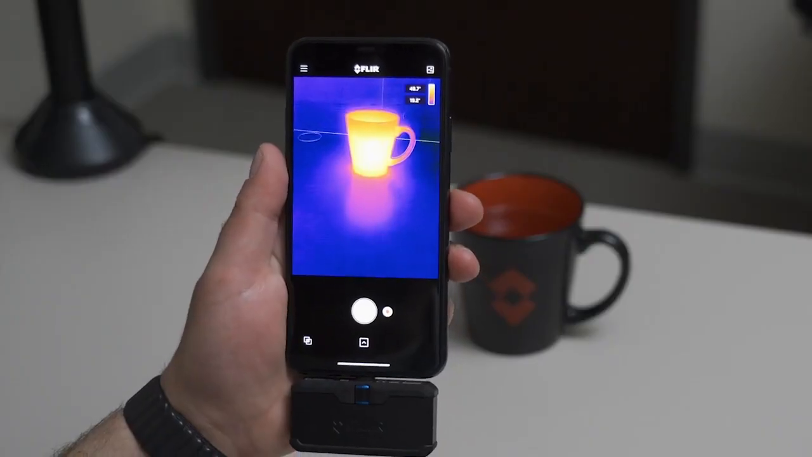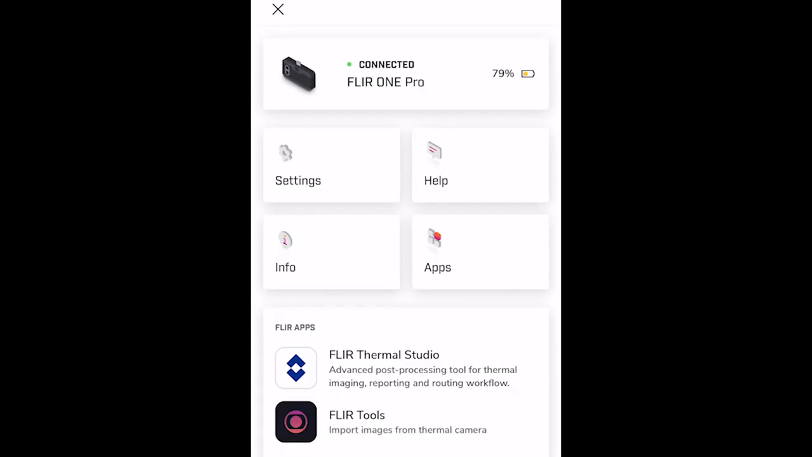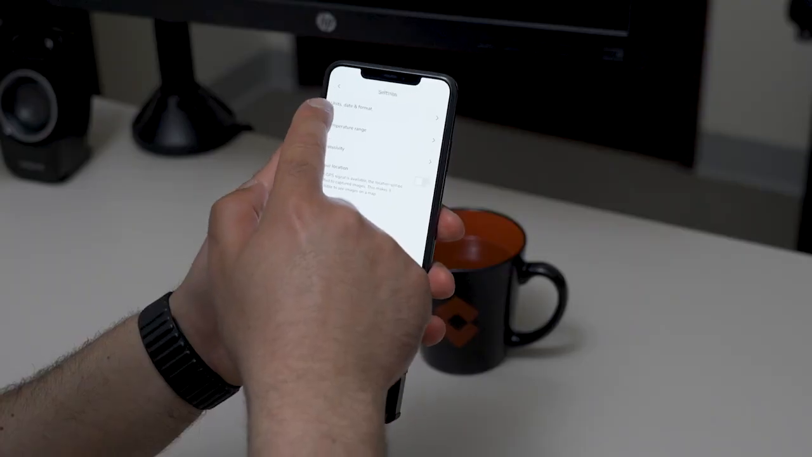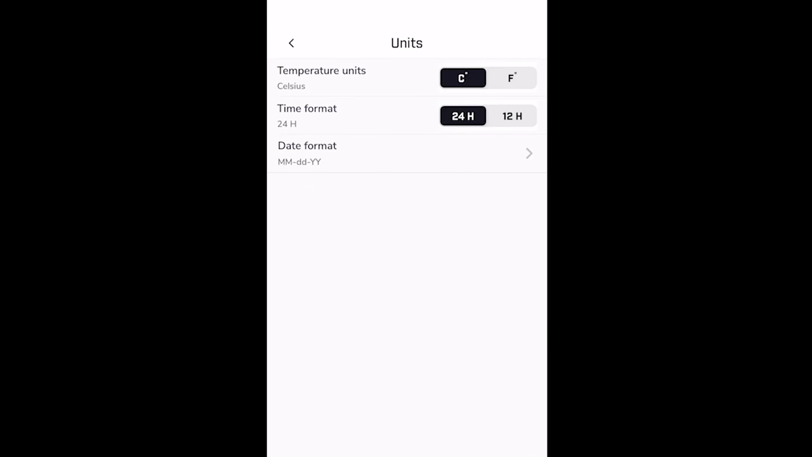The final stop on our tour of the new FLIR ONE app is our new menu section. So within here, you can see how much battery you've got left on your FLIR ONE Pro. Under settings, you're able to change units, date, and format. So if you want to switch from Celsius to Fahrenheit, time format, and date format.